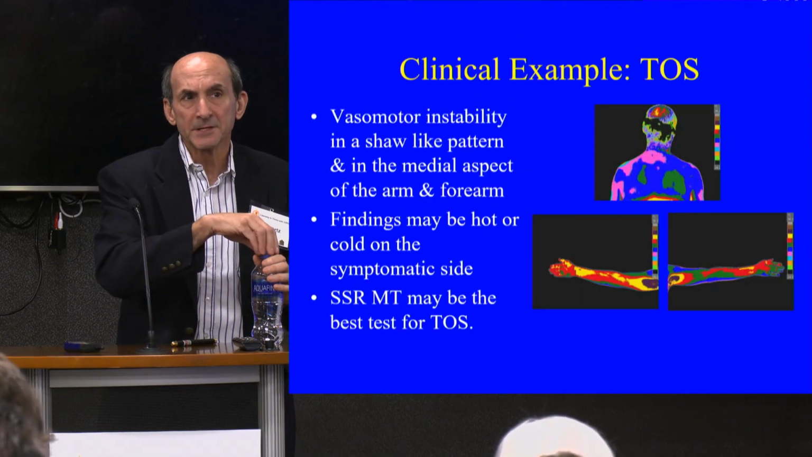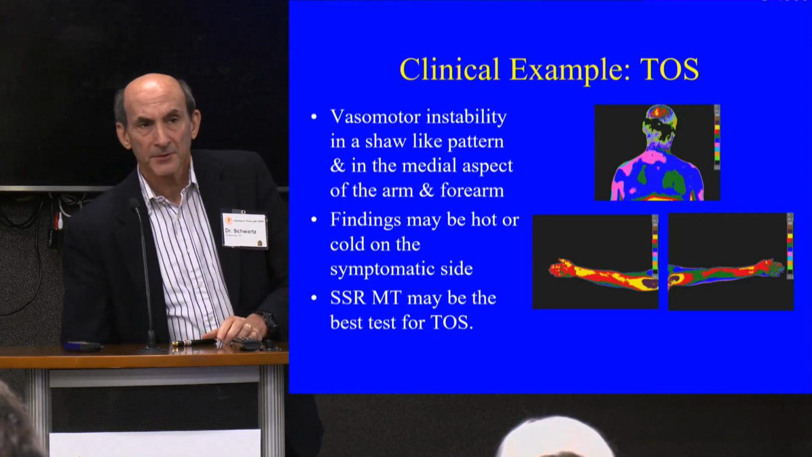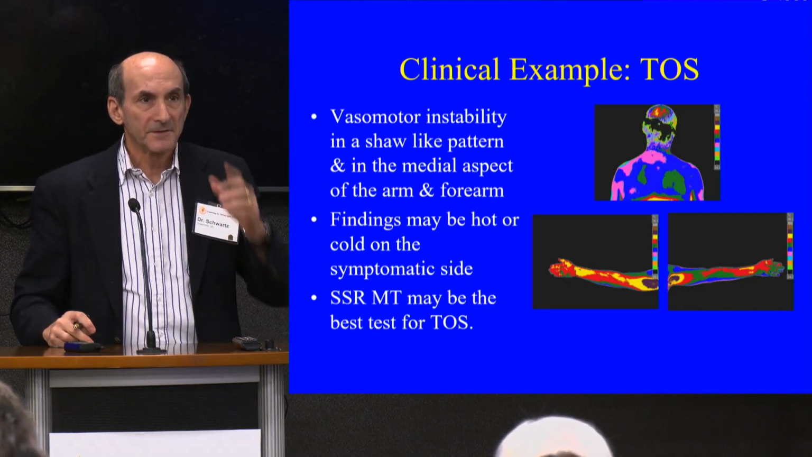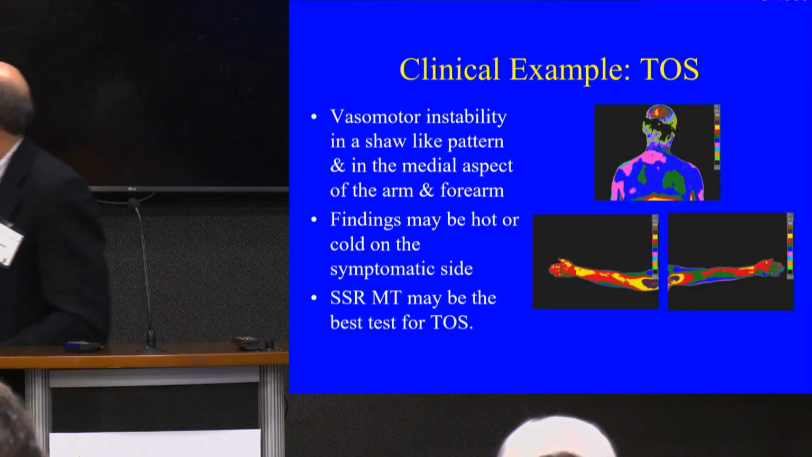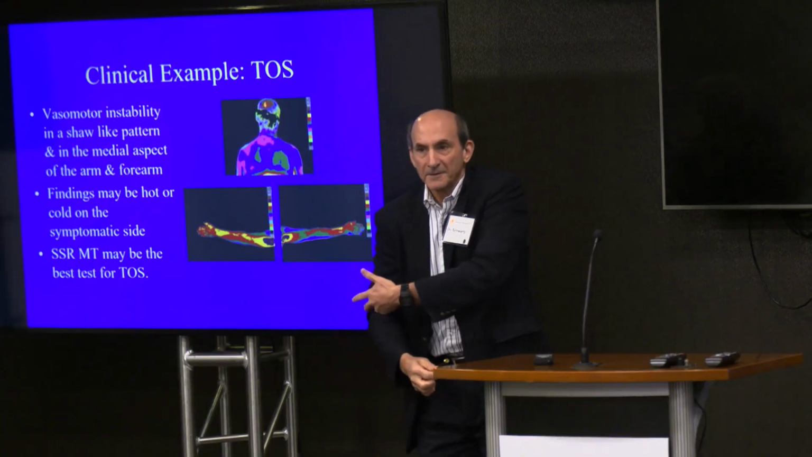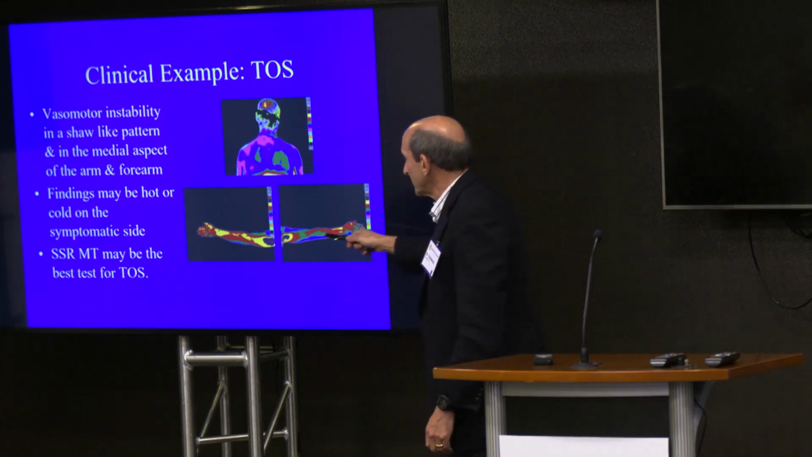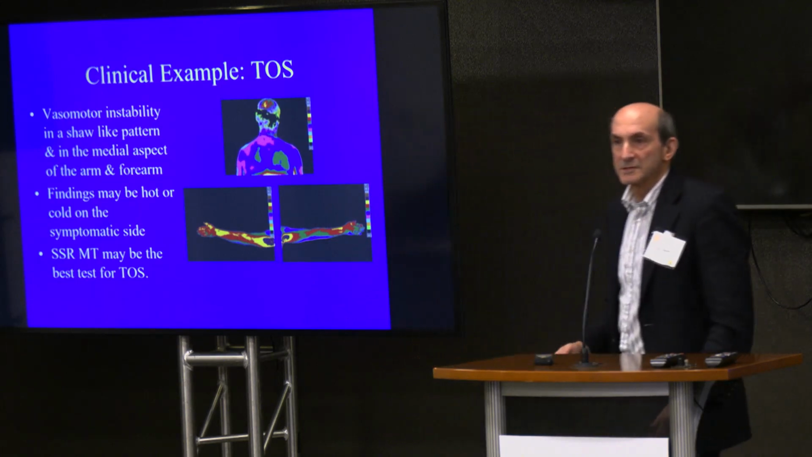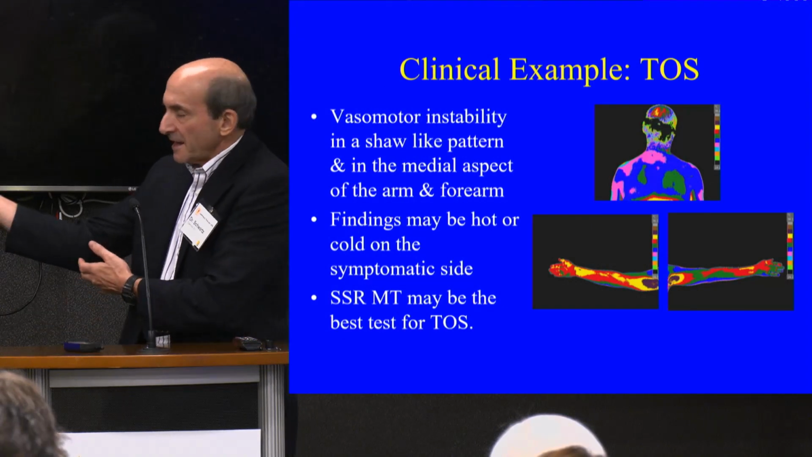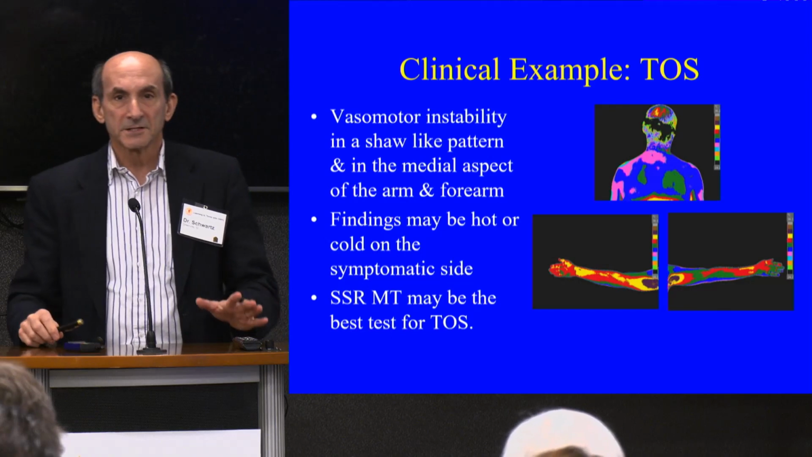So, clinical examples. I've talked about thoracic outlet. This is actually a true thermal signature. And we call it a thermal signature because if you read anywhere on thoracic outlet syndrome, this is what it's going to look like. They all have this shawl-like pattern, like they have a shawl on their shoulder. And then there's an asymmetry pattern tracking on the medial aspect of the arm and the forearm. They just don't look the same, do they? And there's only one thing that does that. It's called thoracic outlet. It's not C8 because it's not from the elbow down only. When you get all those findings together, it's TOS.